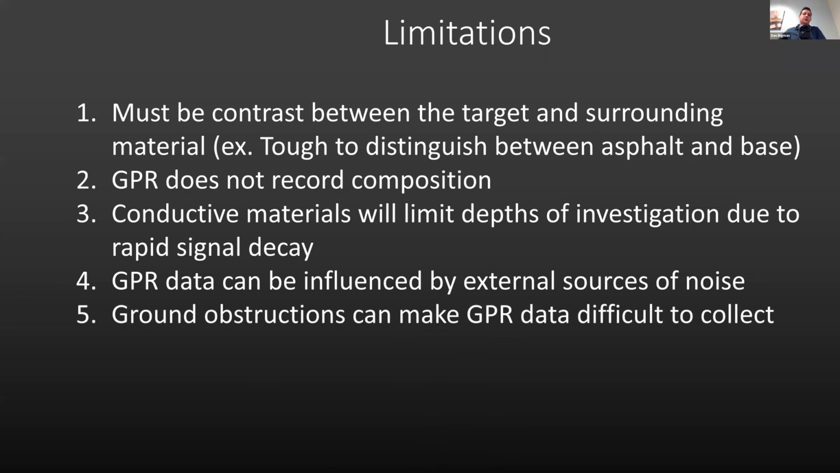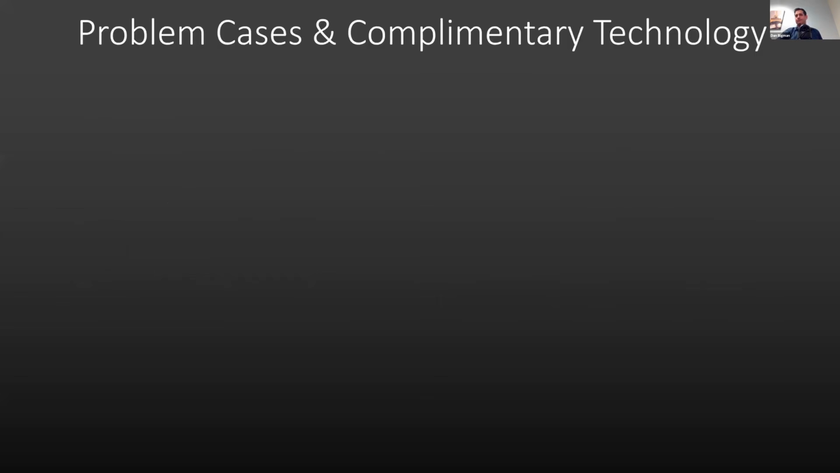Five, ground obstructions can make GPR data difficult to collect. Curbs and other obstructions could be hard. If you're working on a construction site, sometimes areas are very tough to get into. You may have mechanical equipment that's in the way, or you might have walls going up that could be in the way. It can be tough to get into some areas. Now, again, luckily, some GPR are getting manufactured that are smaller and smaller and easier to get into some spaces. But obstructions do make life a little bit more difficult with GPR than some other techniques.